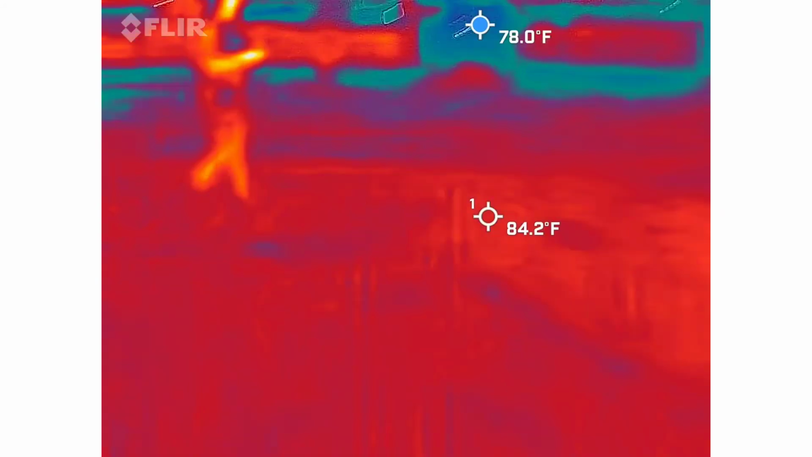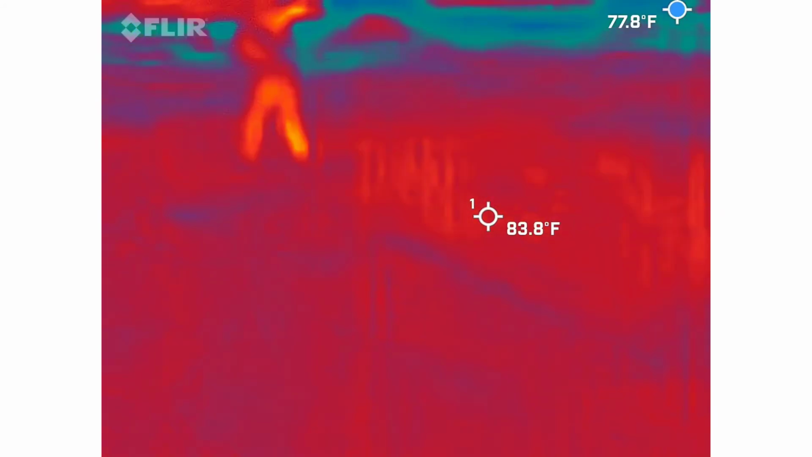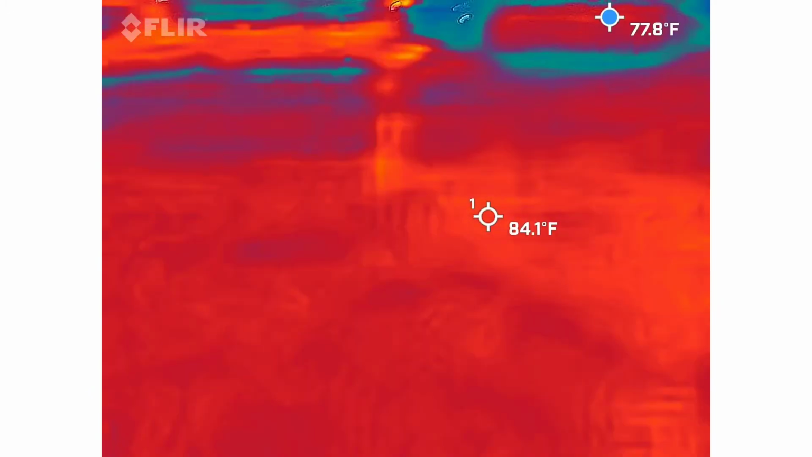I thought, with the corner of my eye, I could have sworn I saw somebody standing right there. It kind of spooked me a little bit.